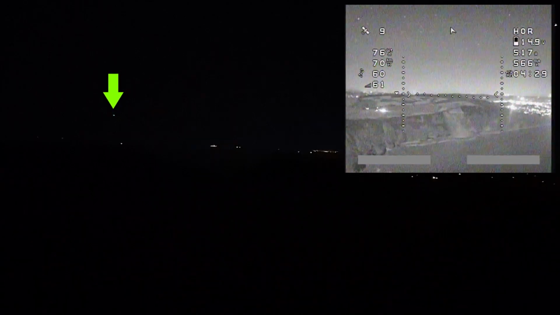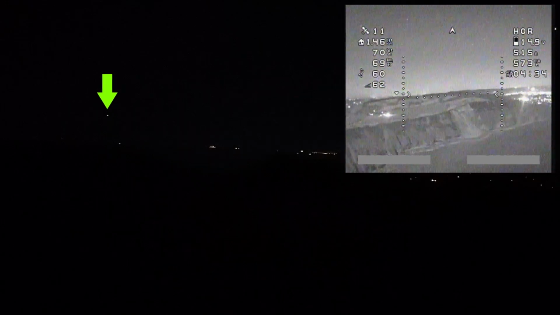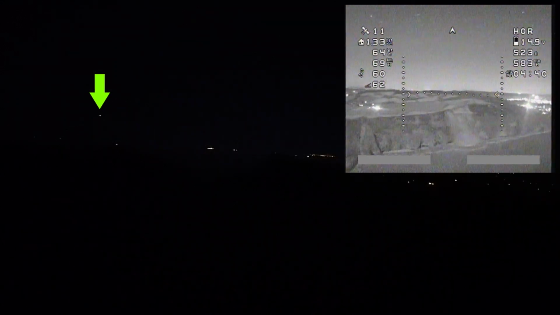So yeah, that's a really cool thing about flying at night. There are a lot of benefits to flying at night. The weather's normally better at night time. There are fewer dog walkers or Karens flying around. And it also means that you can legally fly long range a lot further, which is really cool.